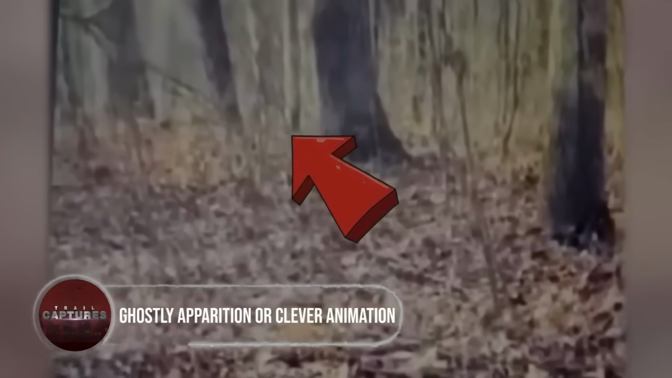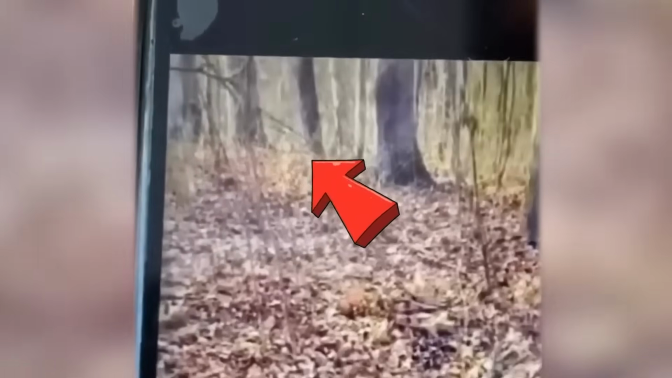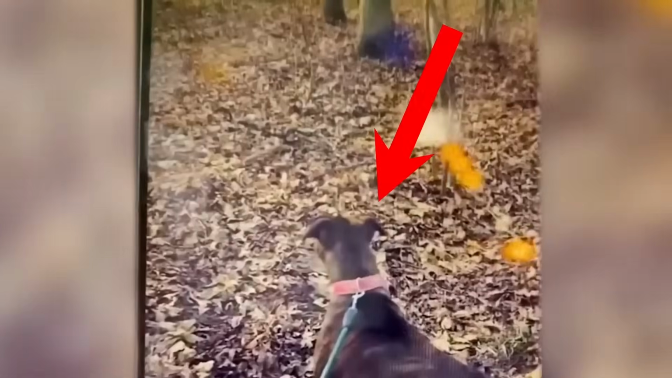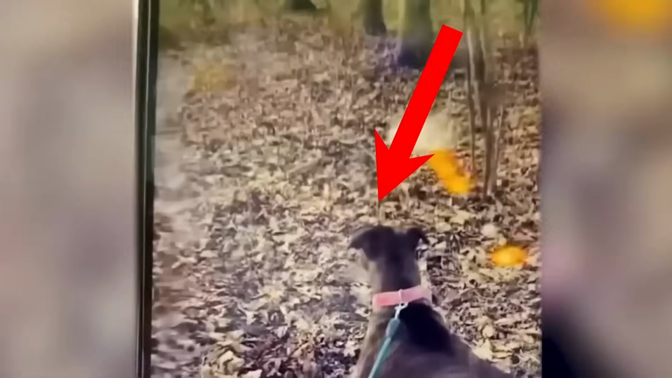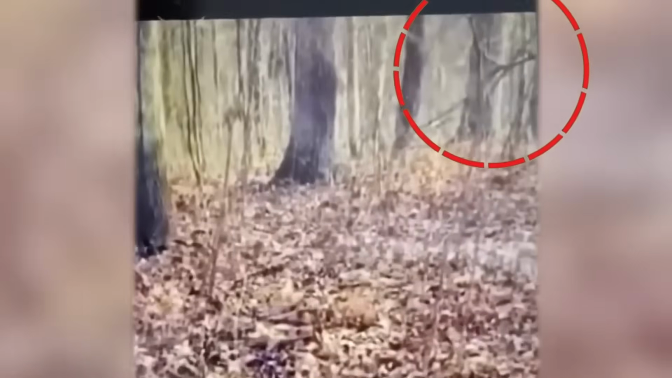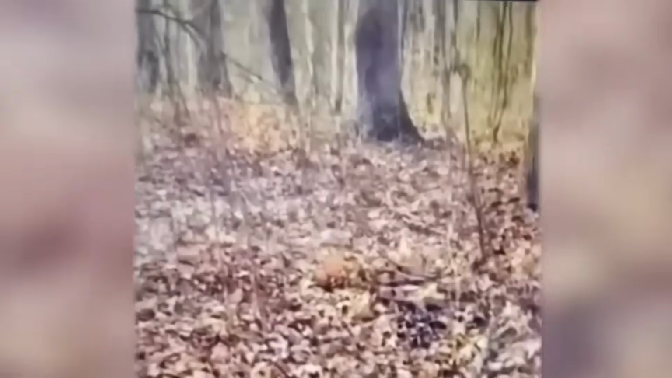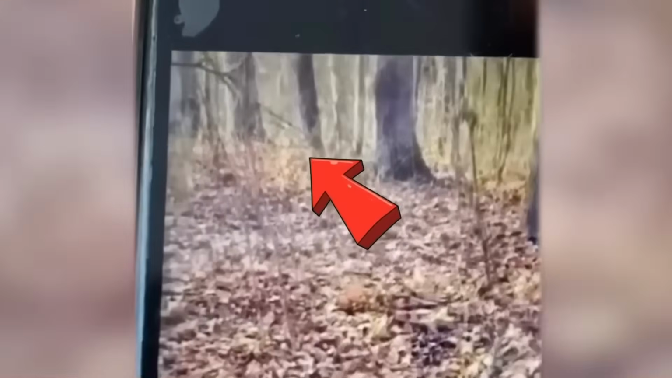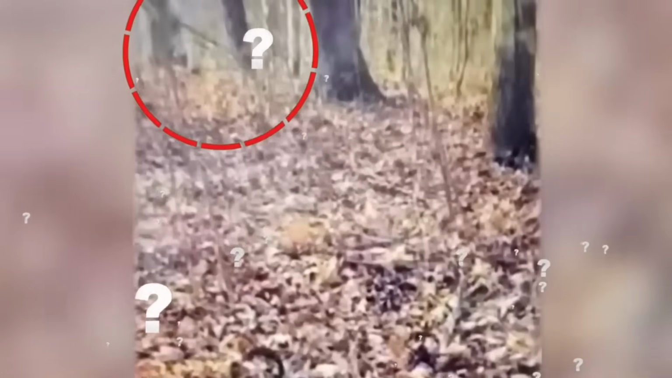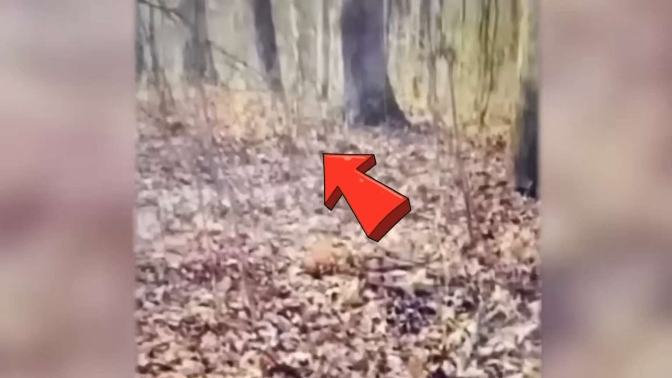Ghostly apparition or clever animation. In this trail cam footage, an otherworldly presence seems to emerge from the shadows. Keep a close eye on the video, and you might catch a glimpse of this translucent figure mysteriously moving in the background. Even the vigilant dog senses something amiss, barking toward the eerie apparition. The footage was captured by a brave explorer while venturing through the woods, but the encounter left him shaken, and he remains tight-lipped about the experience. Now the question lingers: is this a genuine paranormal encounter, or could it be a skillfully crafted 3D animation?